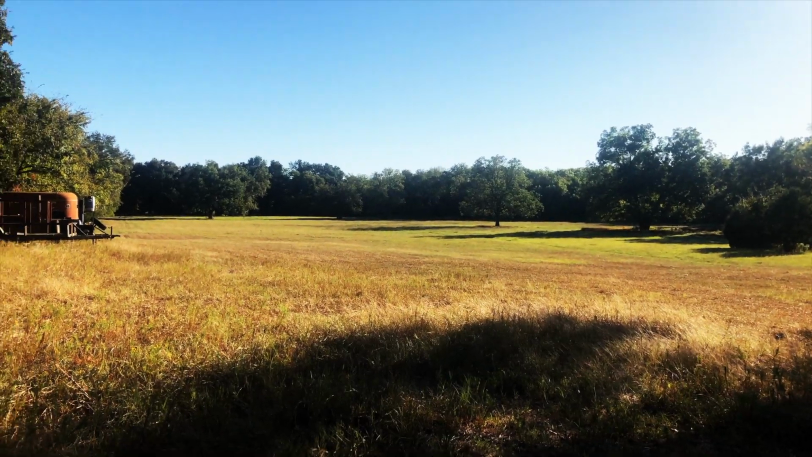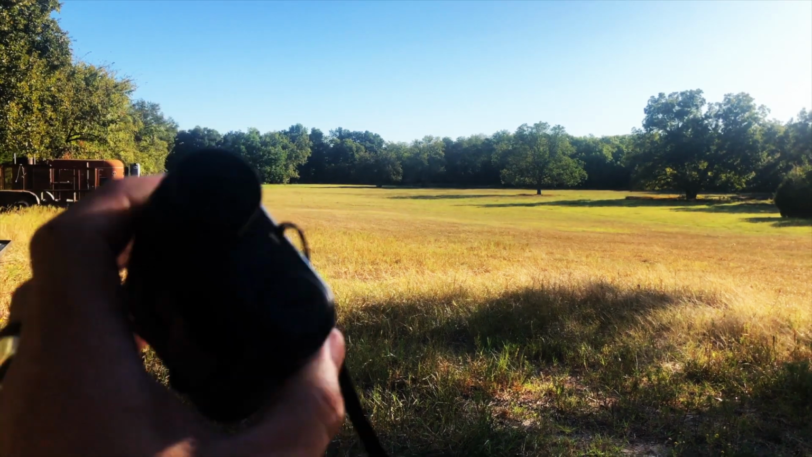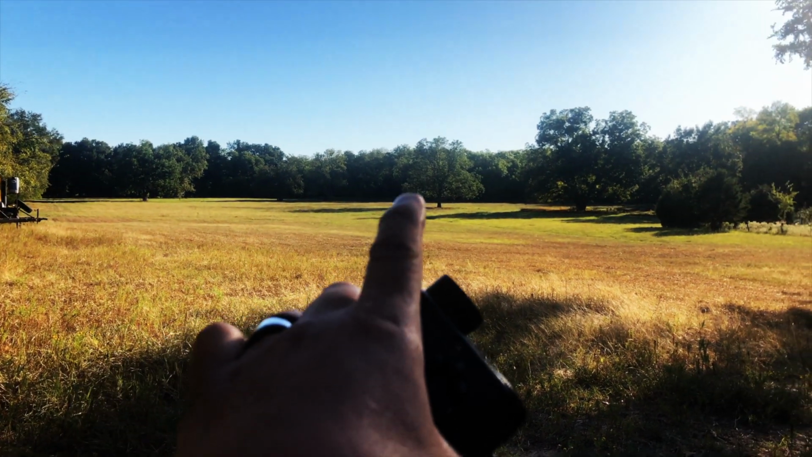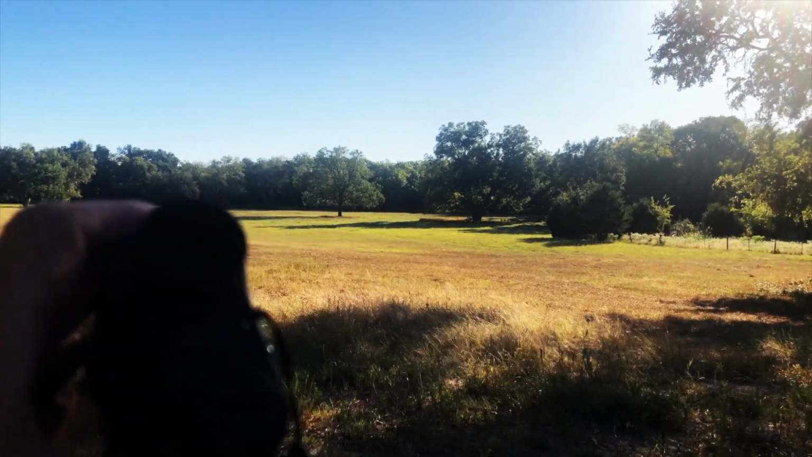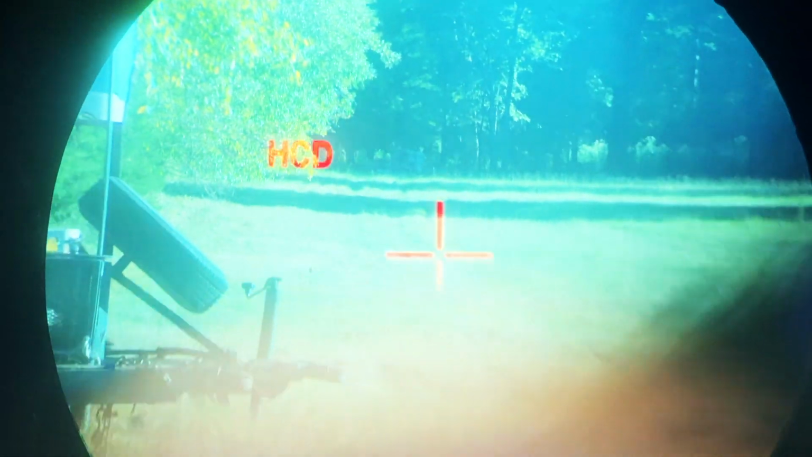Got about an hour of daylight left, and what I think I'm going to do is throw in my rangefinder and give you guys the yardage so y'all can get a perspective and see how this thermal does at close and longer ranges. And I've got this field pretty much memorized, so I can tell you all the yardage if the rangefinder doesn't work. That back corner down yonder is about 300.